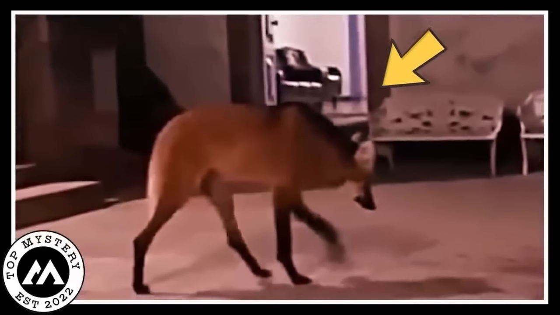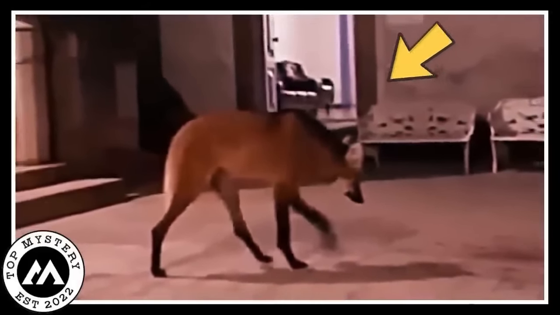It seems to know its way around and doesn't seem to mind stairs. This animal companion brings a bit of the wonders of nature to the bustle of the city. The sight of this wolf is a symbol of the wild. Taking up residence in unexpected places must astound people.